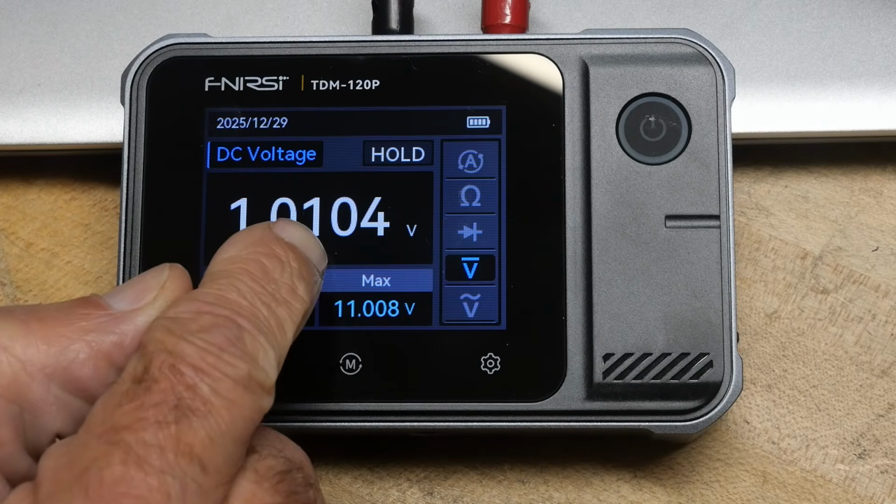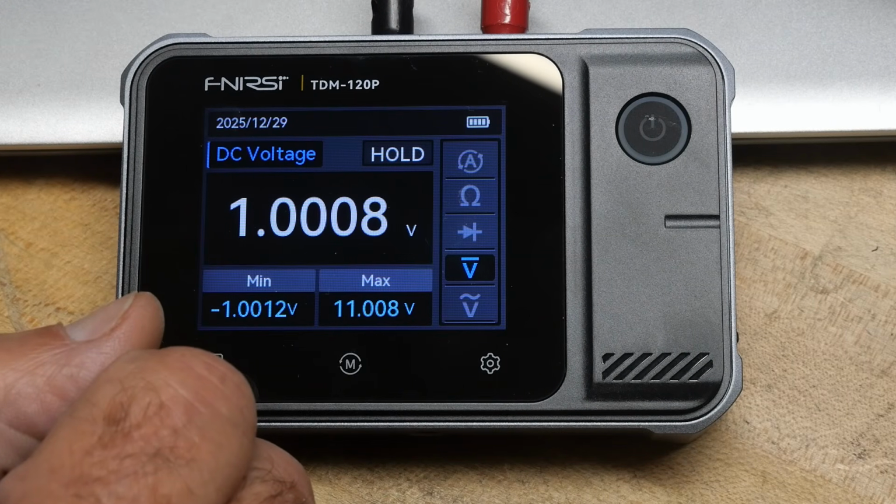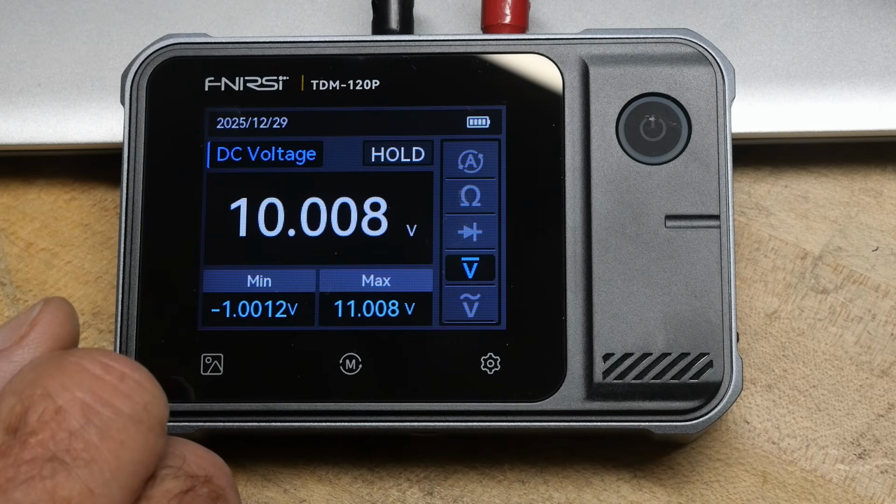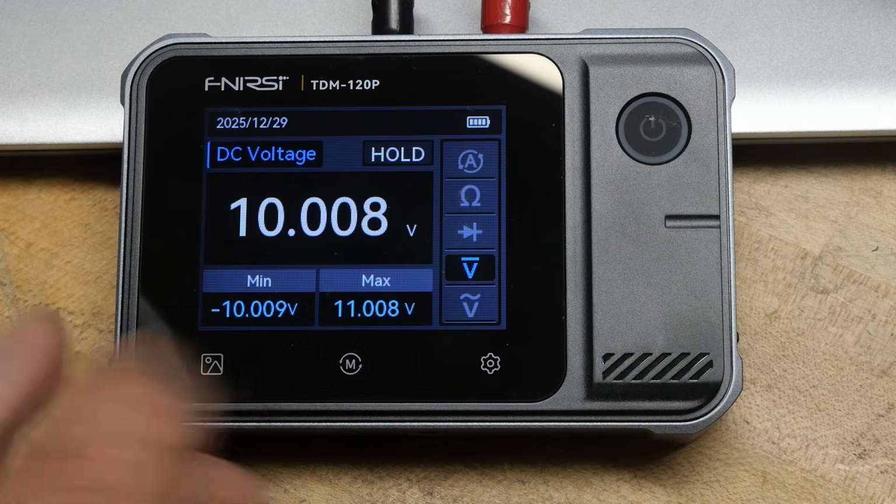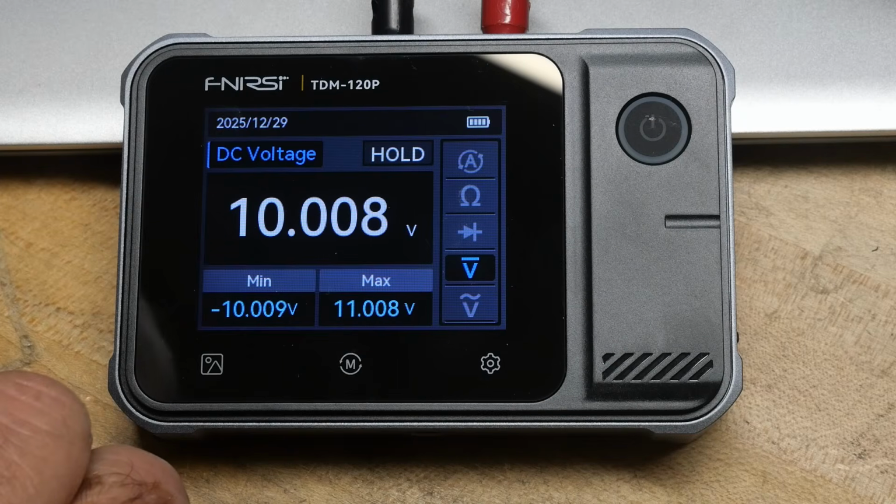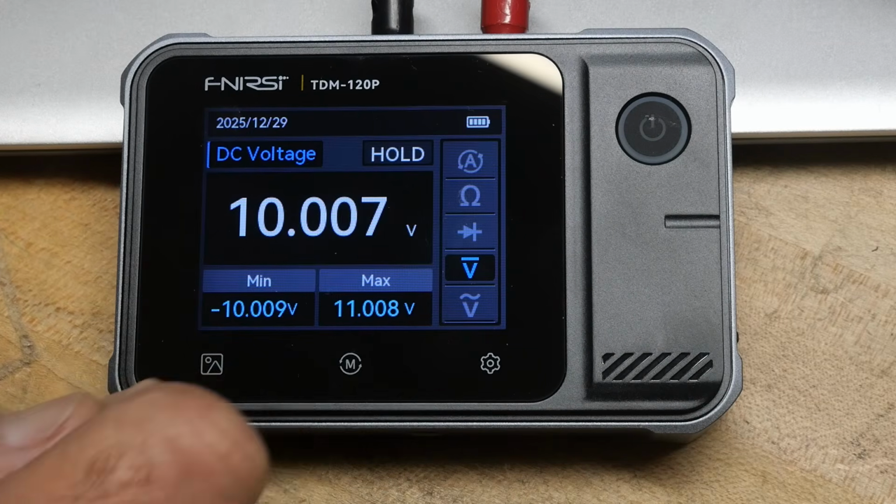Yeah, I'm changing the 0.1 here. It's just way, way too slow. Okay, so it does seem to be fairly well calibrated within its tolerance. Like I said, 0.5%. It is nice having the extra digits to look at things relative instead of absolute. So it's okay. So let's go ahead and test some ohms.